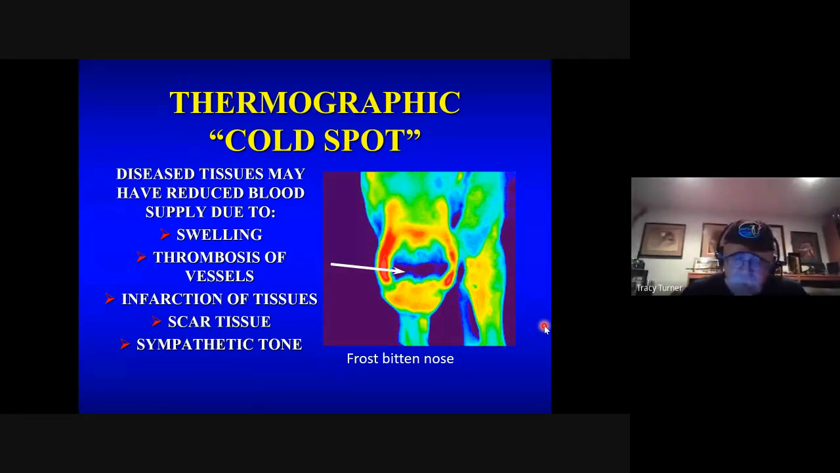In human medicine, they use that a lot, and thermography is the diagnostic method of choice to determine a painful condition that's associated with increased sympathetic tone.